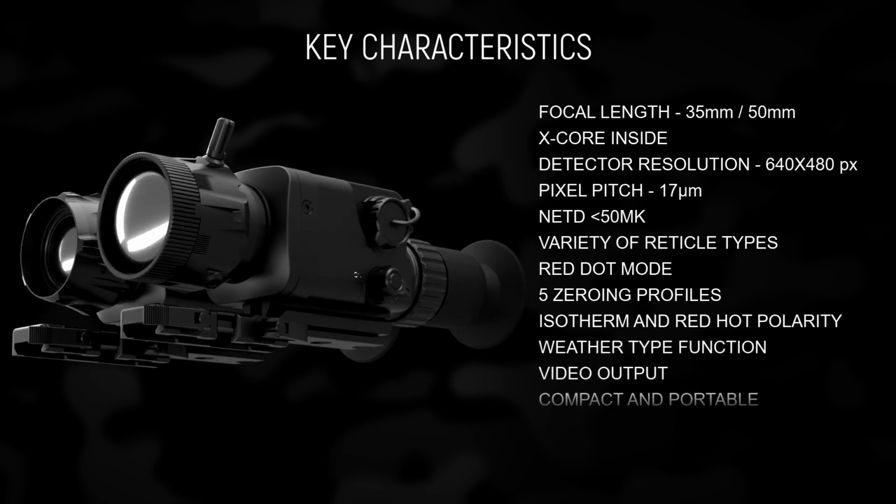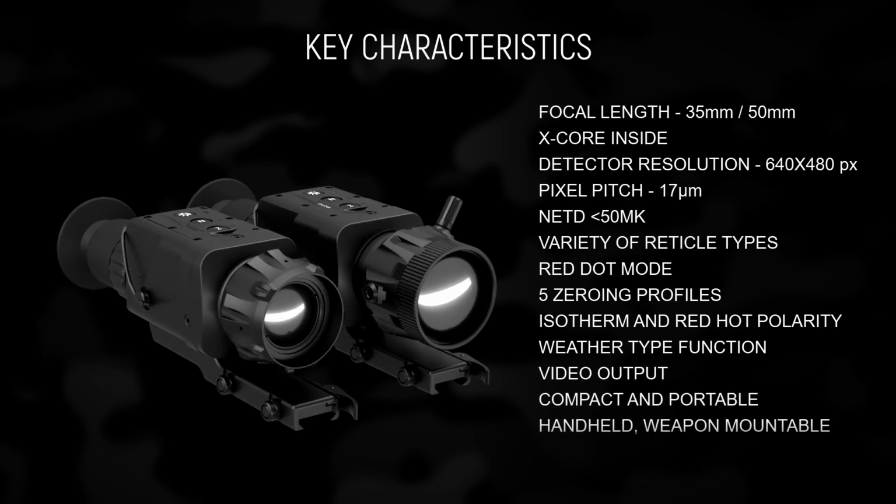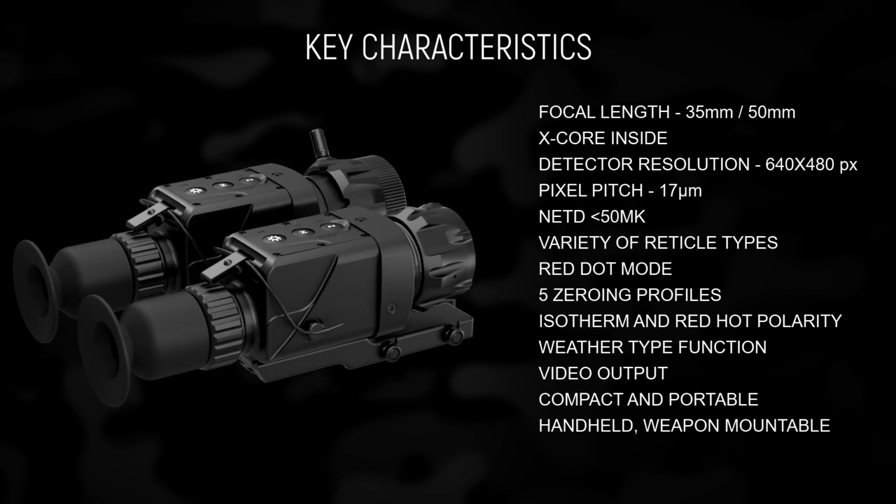The DIANA IR series are extremely compact and portable devices with a versatile use, both as handheld spotter tubes or weapon sights.